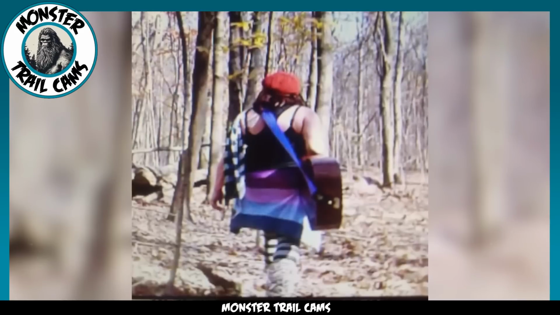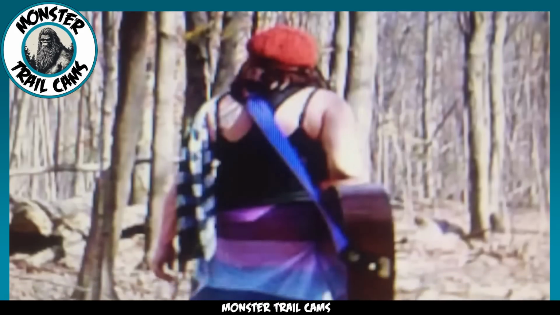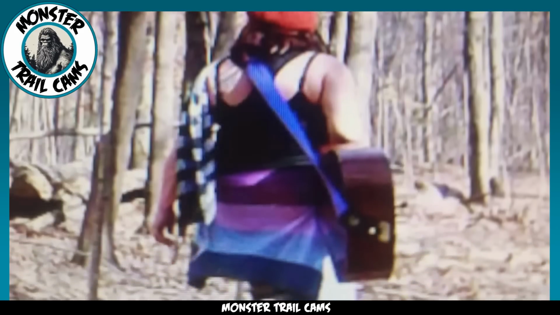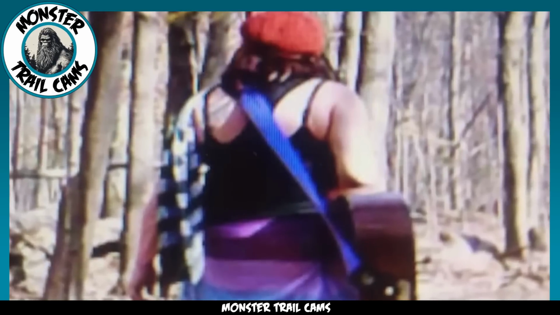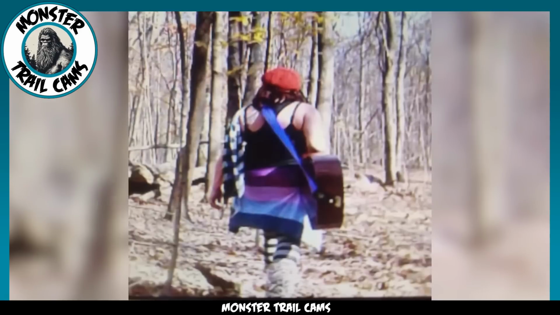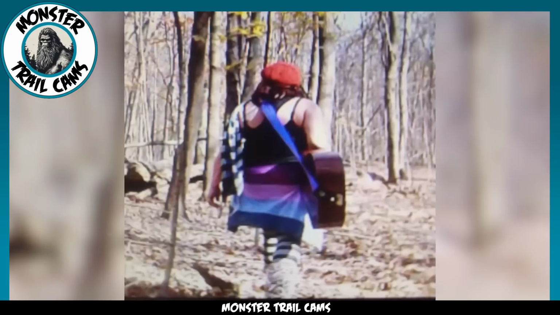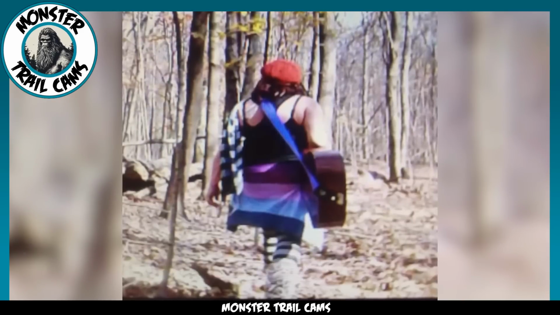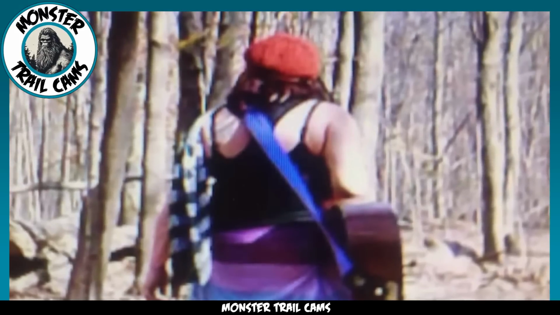Our next trail cam caught something unexpected in the forest. While we expect trail cams to capture images of wildlife and every once in a while something supernatural, sometimes they catch other oddities. We thought we'd share this funny capture with you. We aren't quite sure what is going on here, but this person's questionable clothing choices deserve a spot on here. Maybe there was a clown conference in the area. You never know just what you might find on a trail cam.